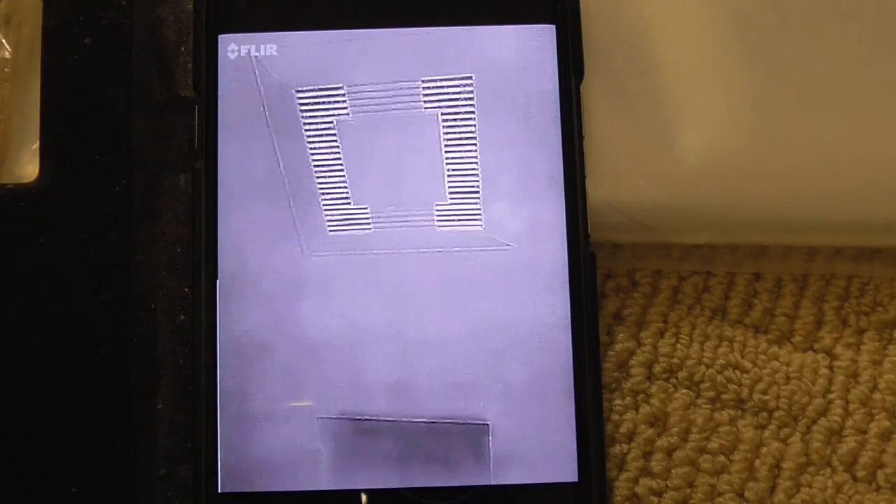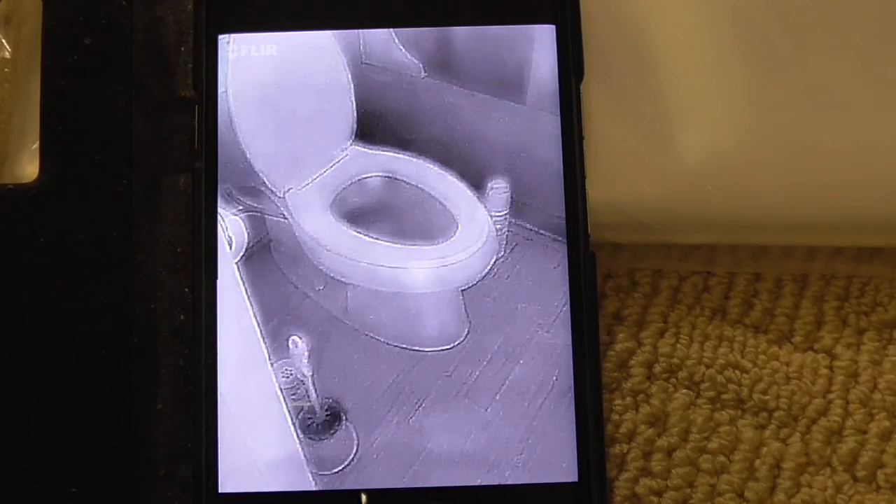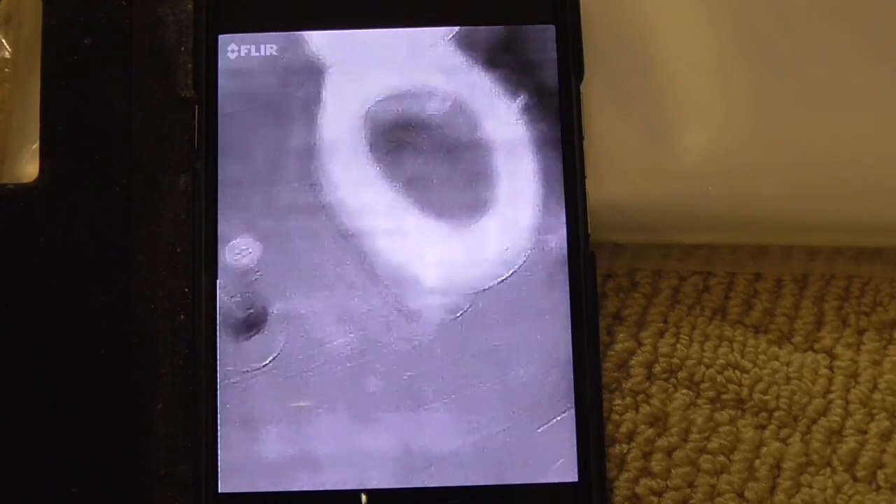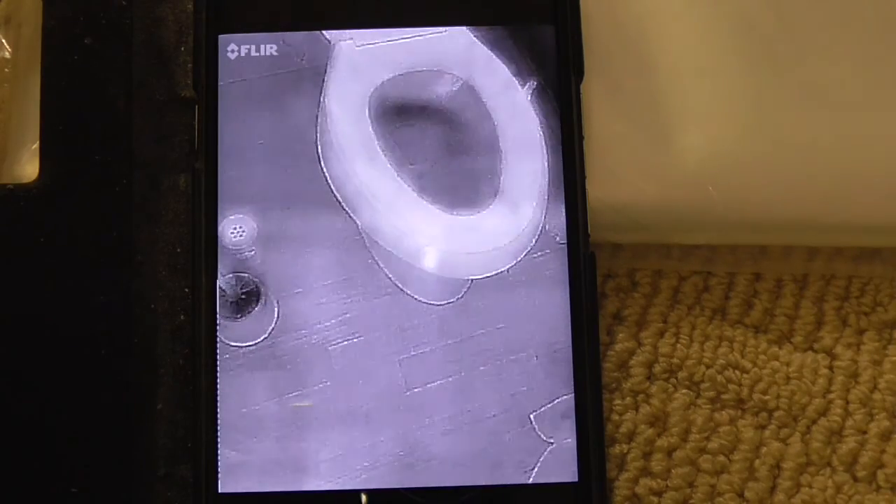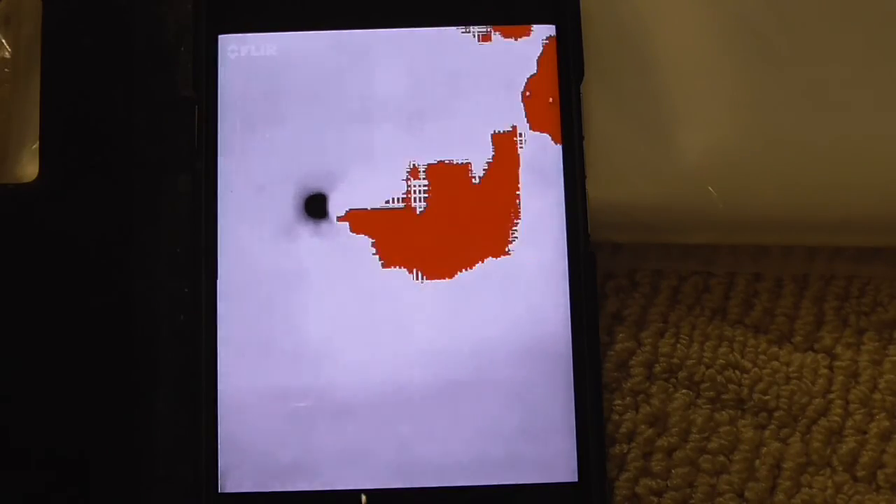What can this camera really do for anybody? Here we're looking at a toilet. You see the toilet brush on the floor and the toilet. You can see the floor panels. This is a bathroom counter.